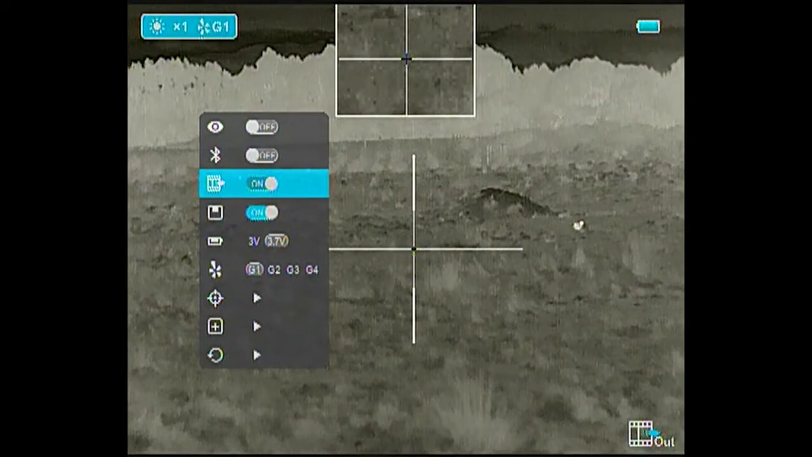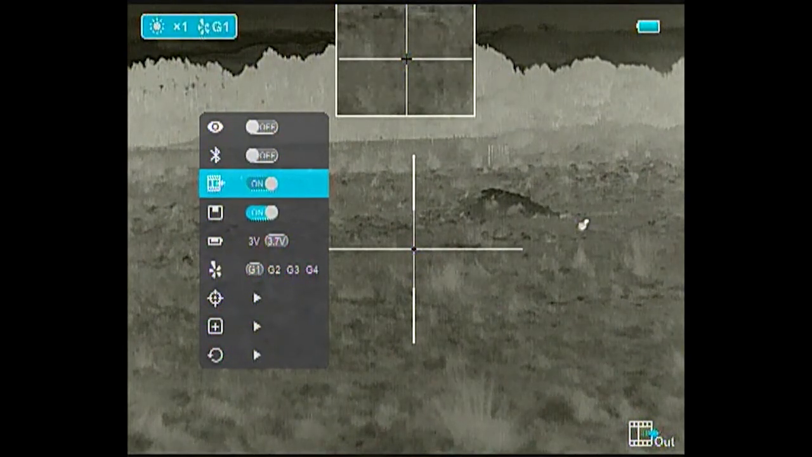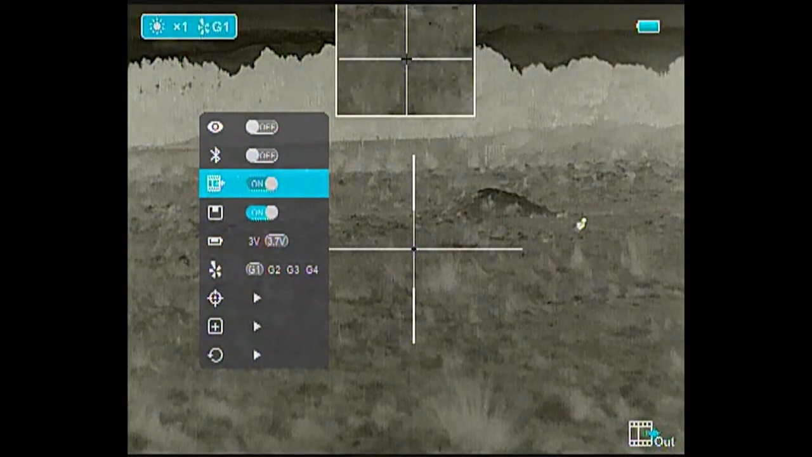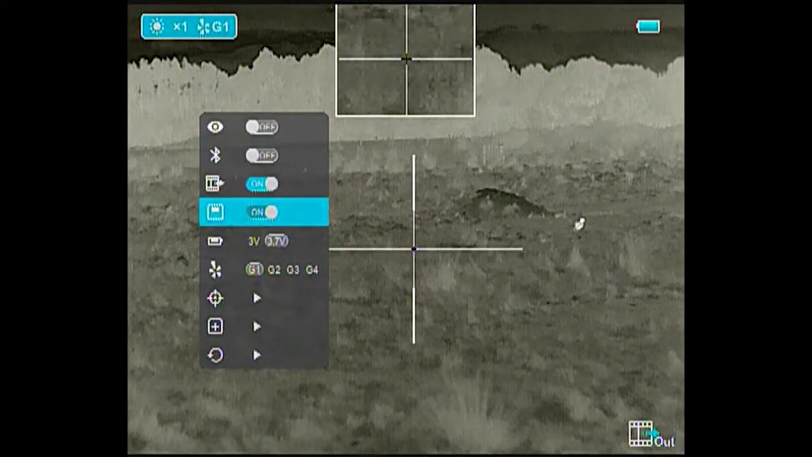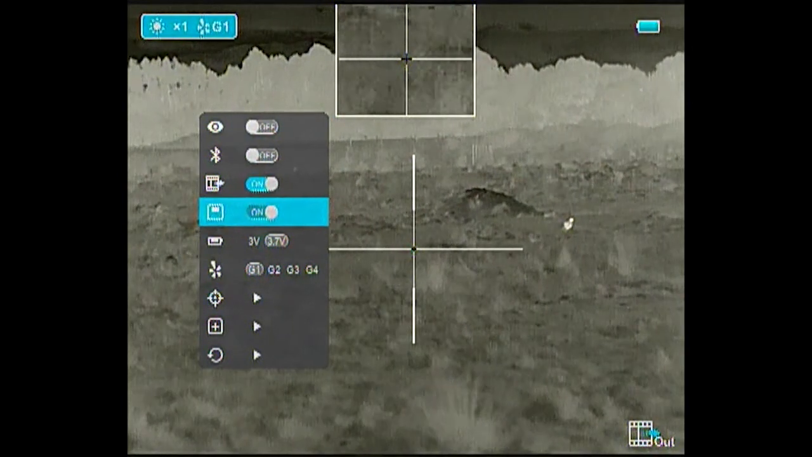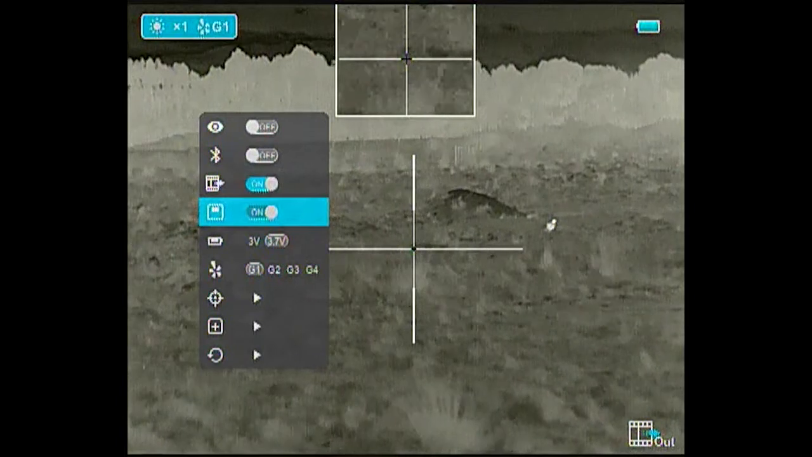It's on and I'll leave it on so that we can keep recording. Moving down, you get to picture-in-picture, which on the display you saw earlier is the crosshairs at the top. You can see it there. It is that little picture-in-picture to give you a zoomed-in view of your crosshairs. So that can be turned on and off.